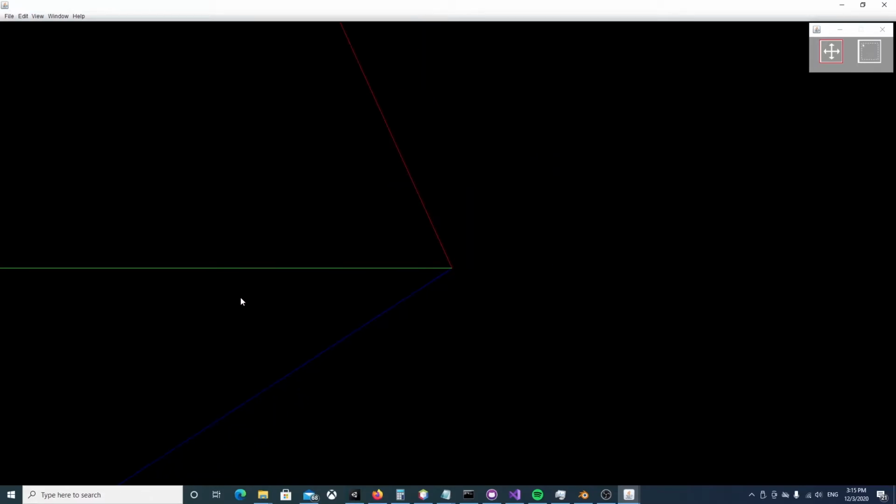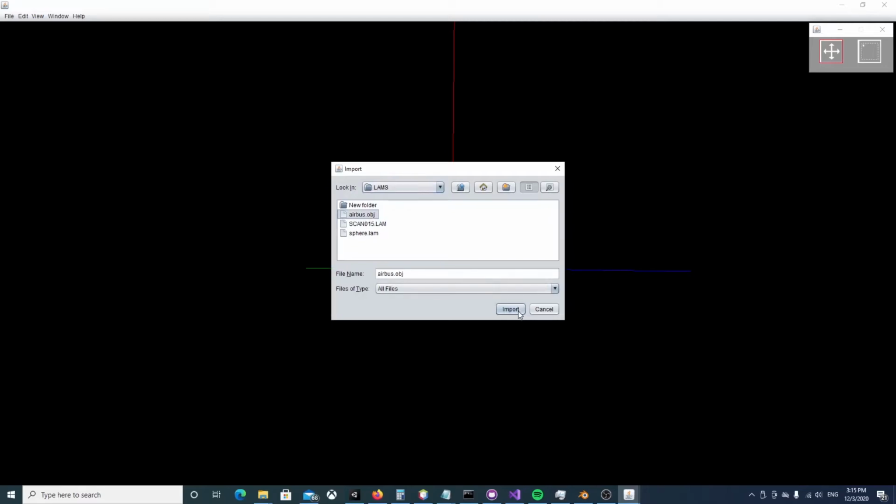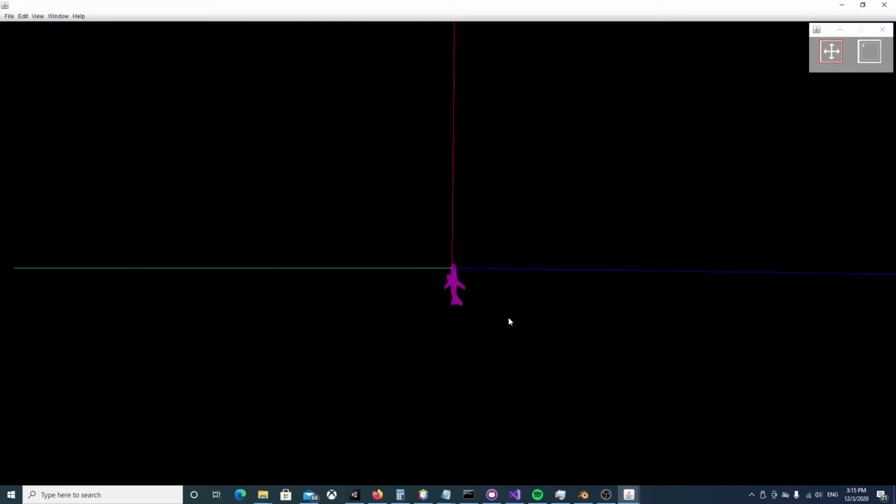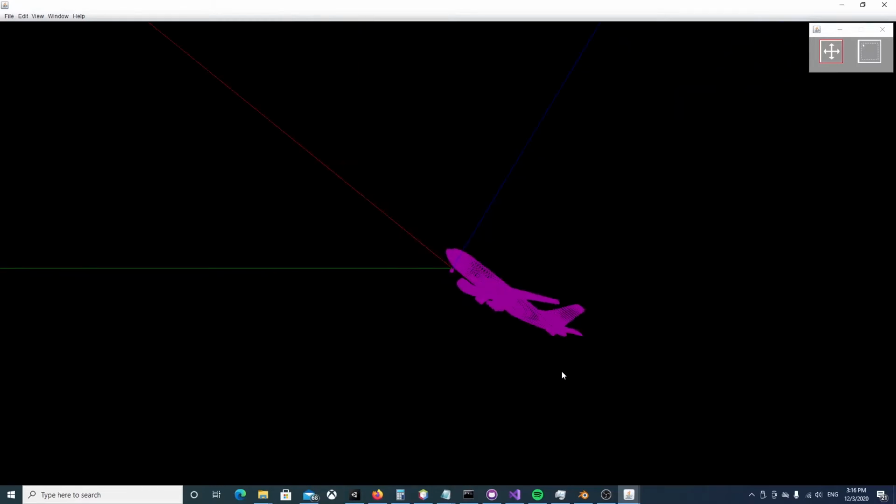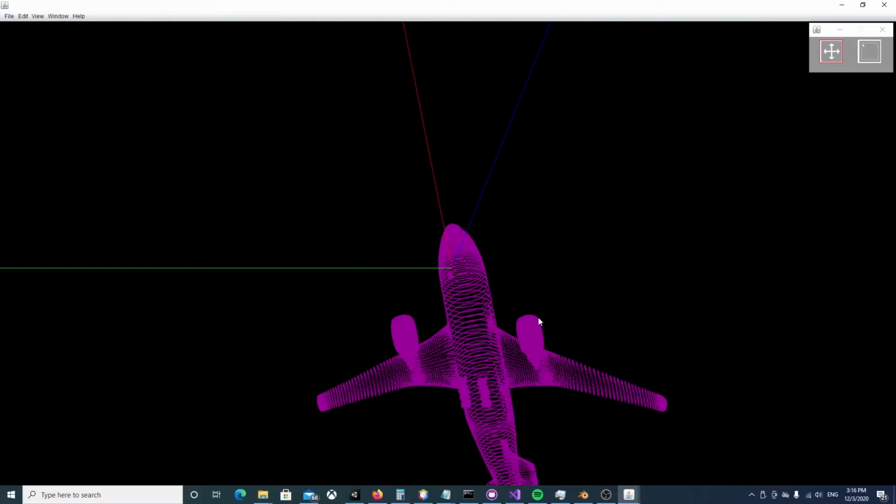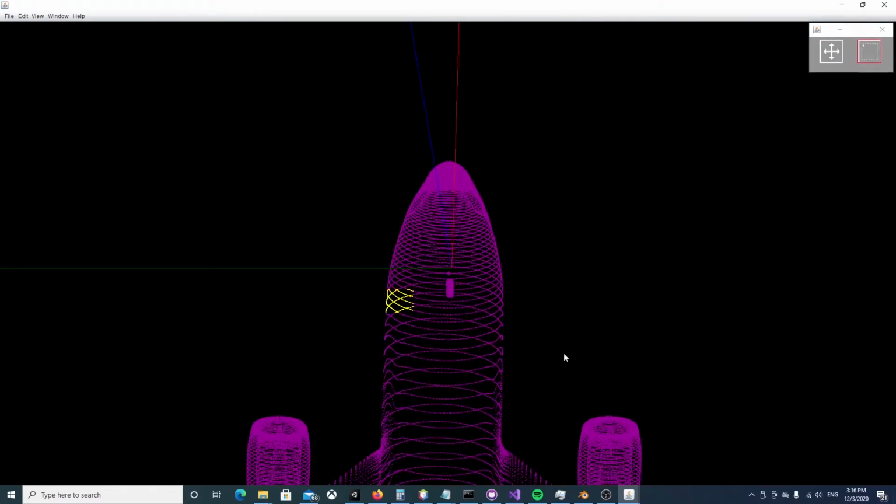Now I'm going to show that we can also import regular object files, not necessarily just LAM files, but also other files. Going to import an object file. We can import this Airbus here, and we can see that Airbus that's now loaded in. We could also delete vertices here if we wanted.